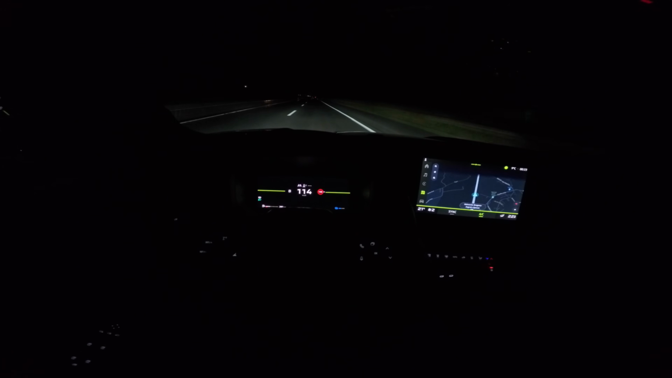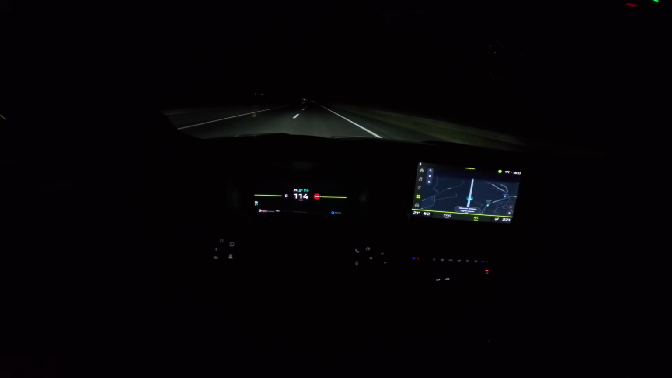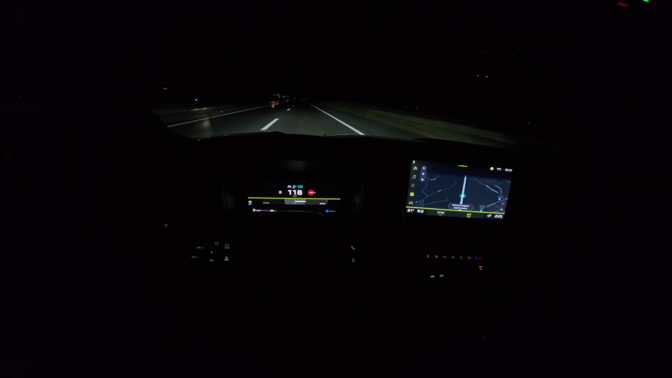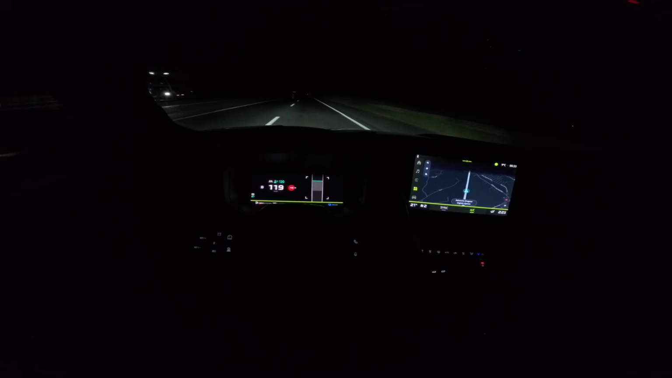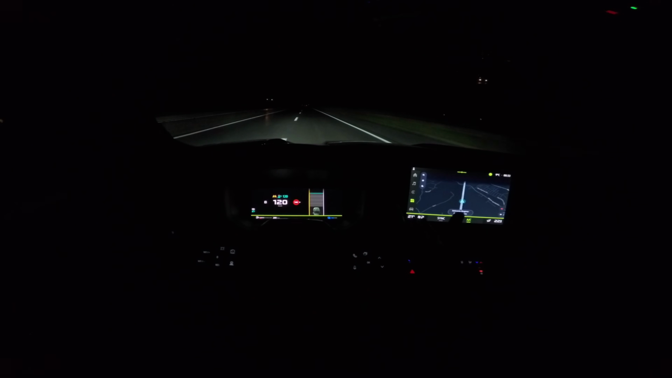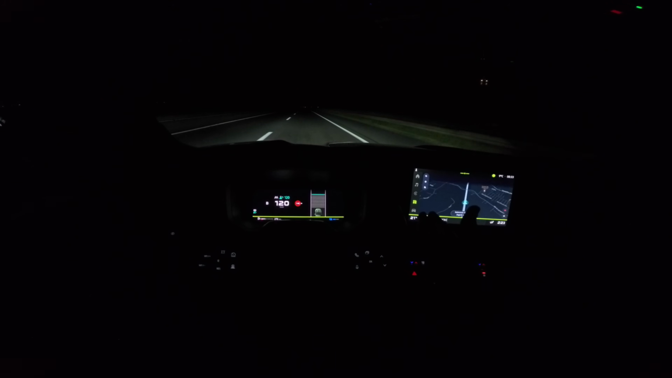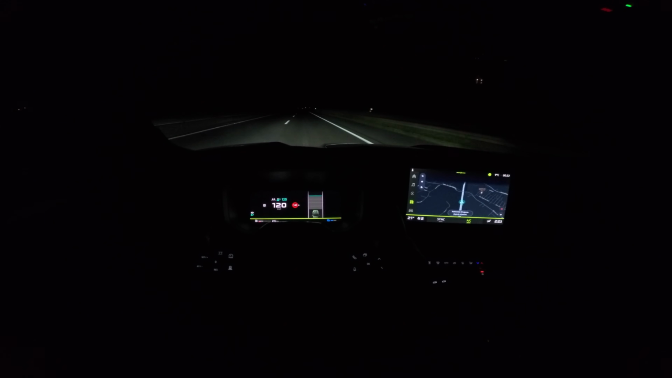Now let me just demonstrate here the cruise control. Works pretty good. We can actually turn this on with the lane assist, so my hands are close to the steering wheel, but it's correcting me back into the center. So that's good. It doesn't do the ping pong thing. I like that.